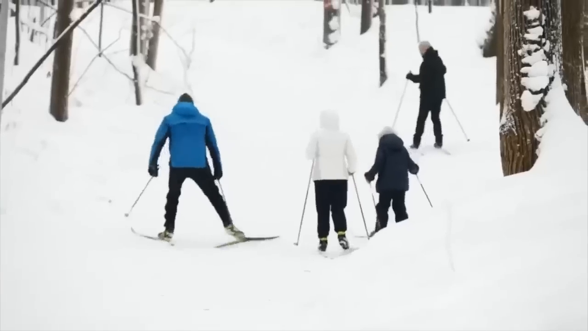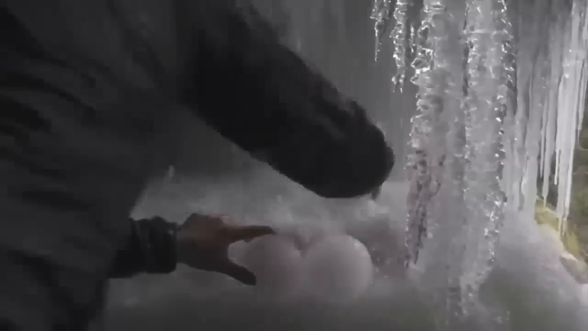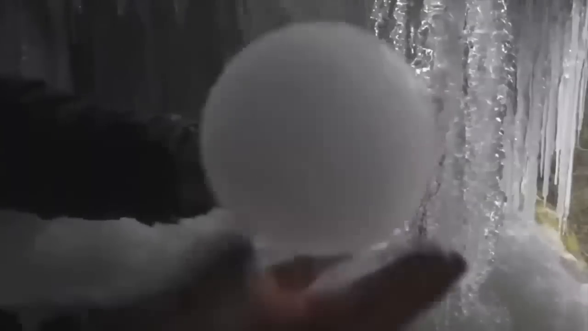These tourists were out looking and admiring the natural beauty when one of them discovered this strange thing happening. He found a waterfall where the water was turning into perfectly round ice balls. Ice balls. Don't they just look perfect? And if you're thinking of hitting a friend with it, don't play with them or use them as weapons, because they'll hurt.